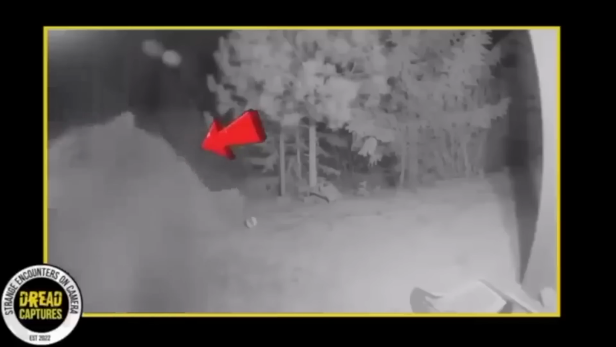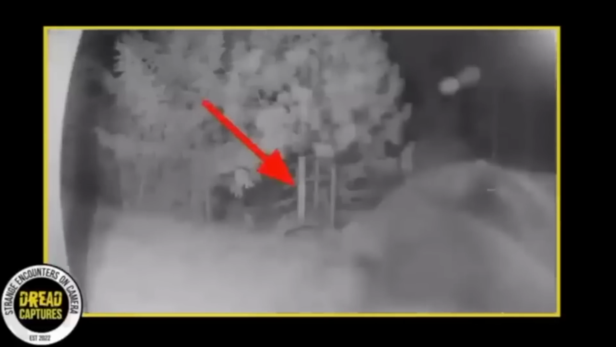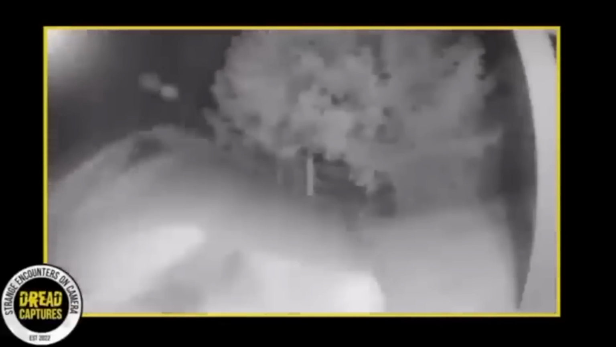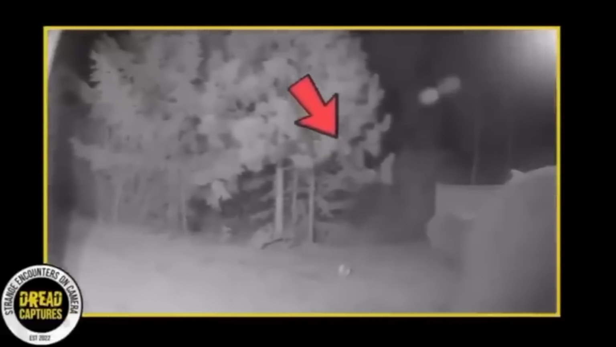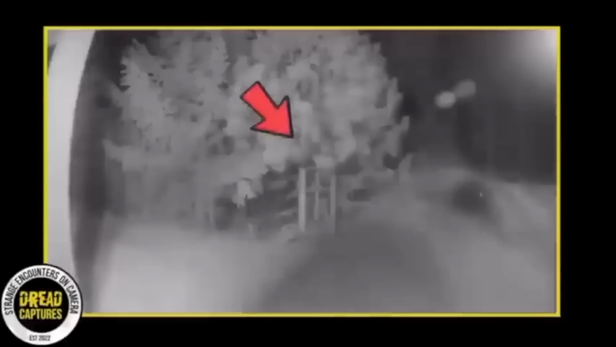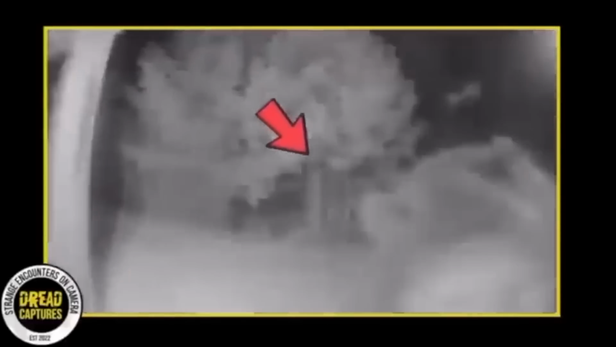In the following footage, we introduce you to an inquisitive bear. This particular bear has made an appearance on this trail camera more than once, leaving us wondering what exactly it was doing there. One thing is clear though, the bear wasn't a fan of being watched. Deciding to take action, it used its powerful paws to attack the camera, biting and tearing at it until it was completely demolished.